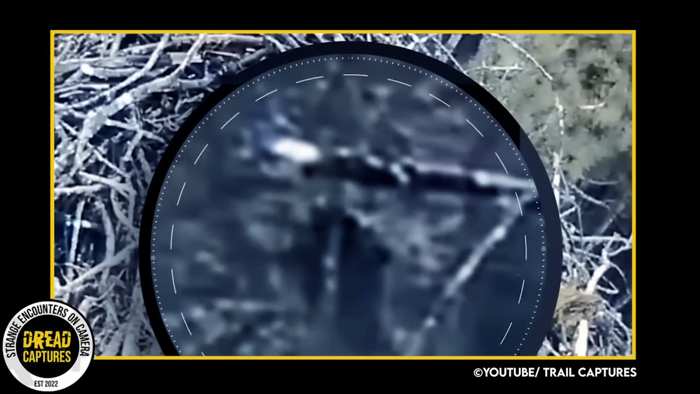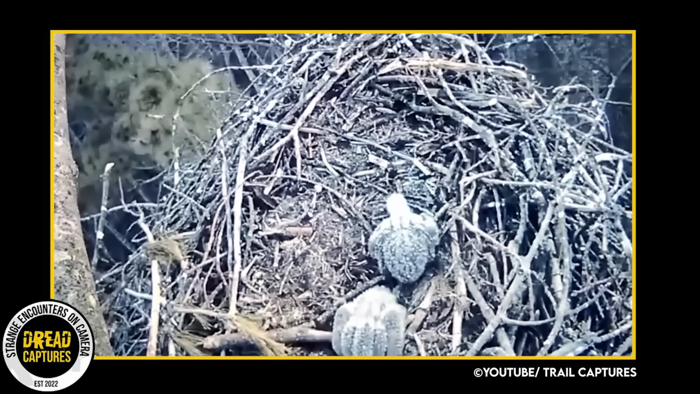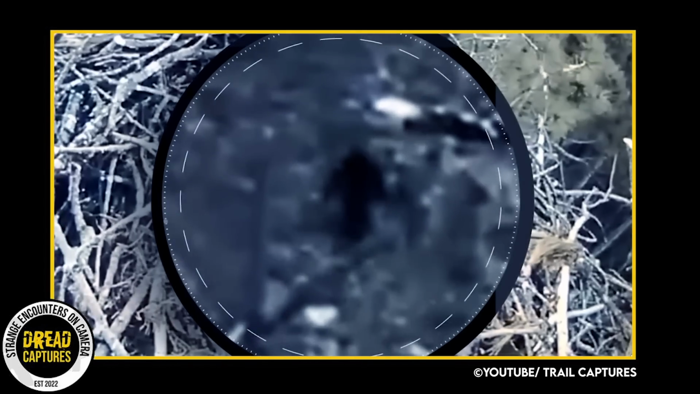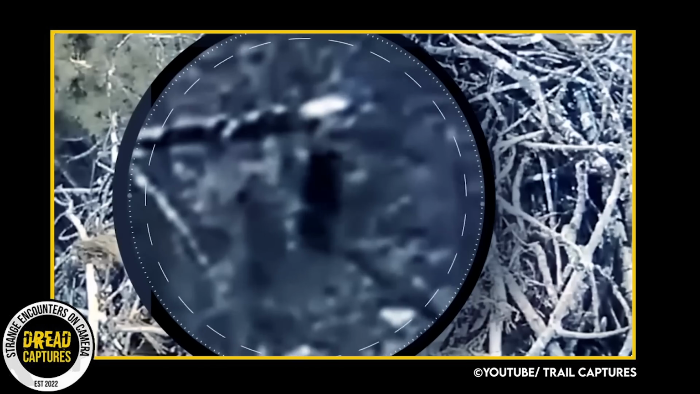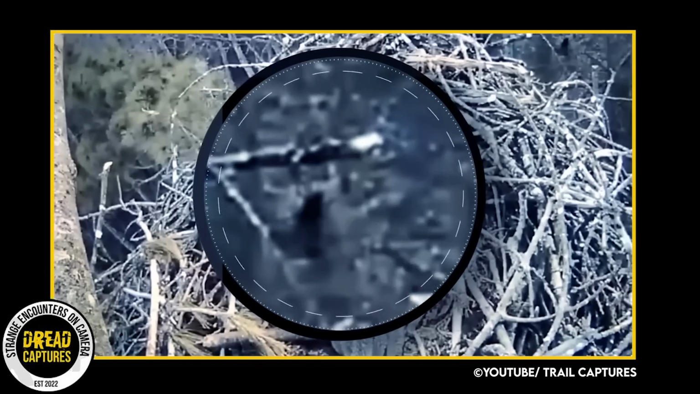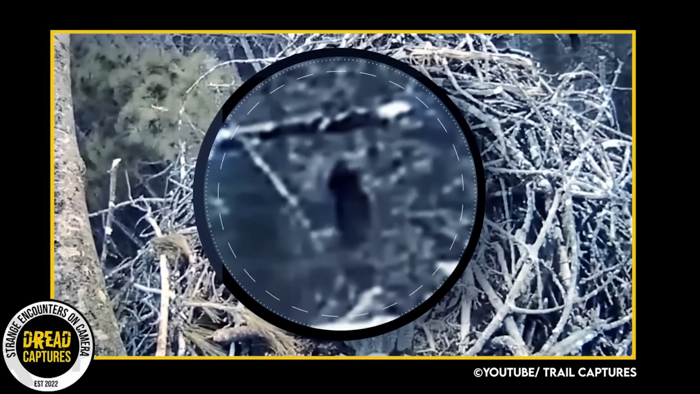There have been numerous sightings of Bigfoot reported over the years, and this recent incident has only added fuel to the fire. Naysayers will say there's a lack of concrete evidence, but Bigfoot continues to captivate the thoughts of people around the world. What do you guys think? Was this a Bigfoot? If it's not, it's quite the elaborate hoax.